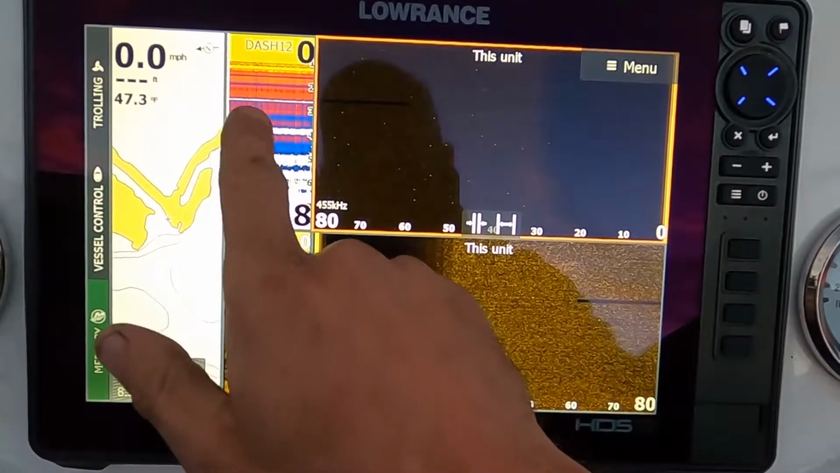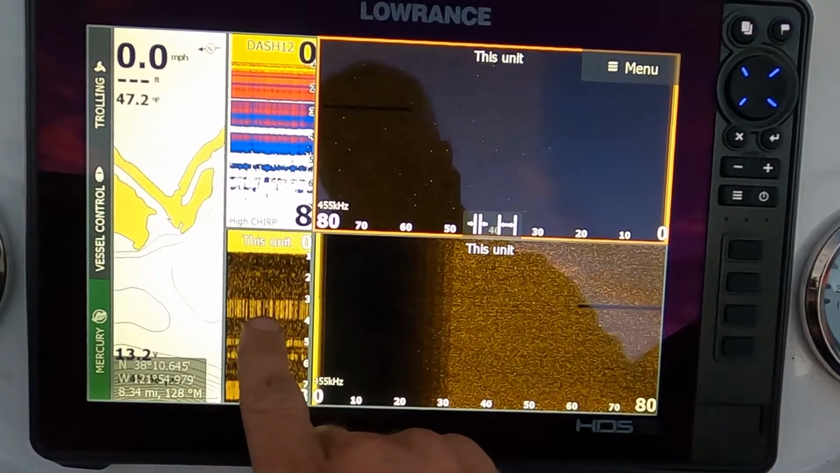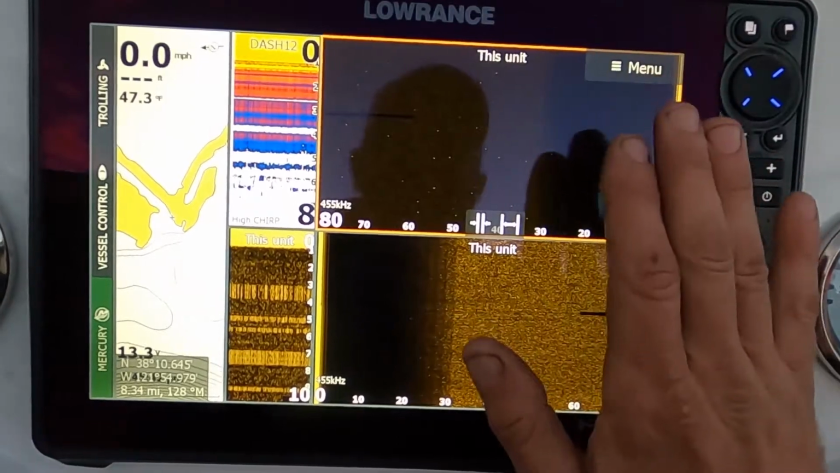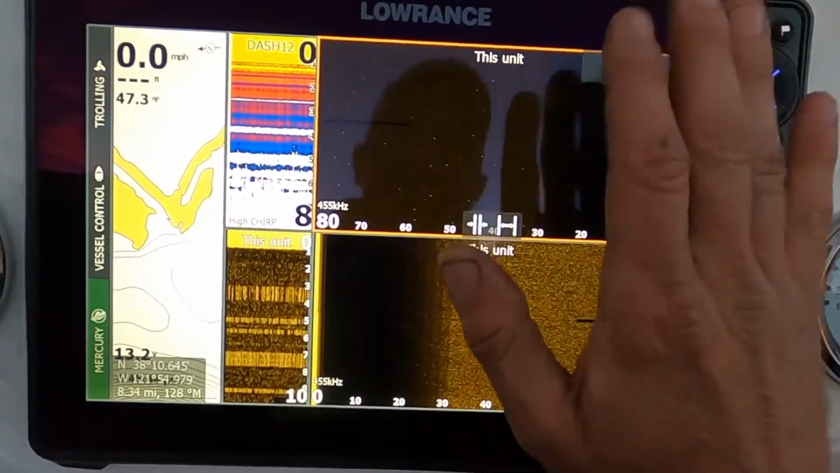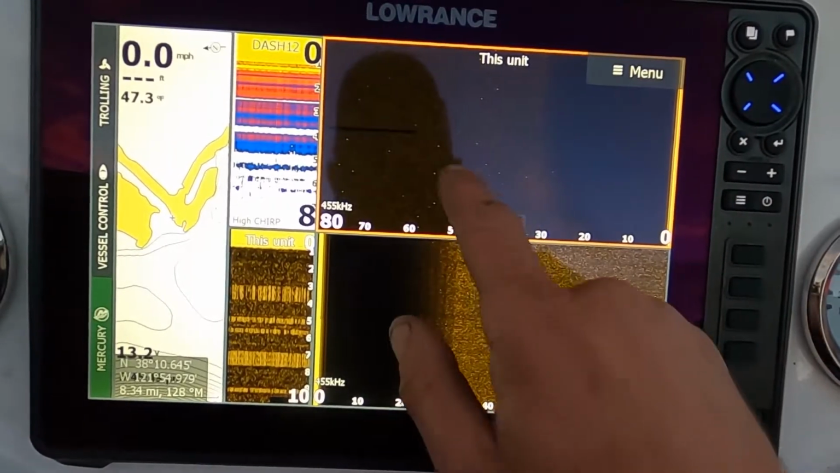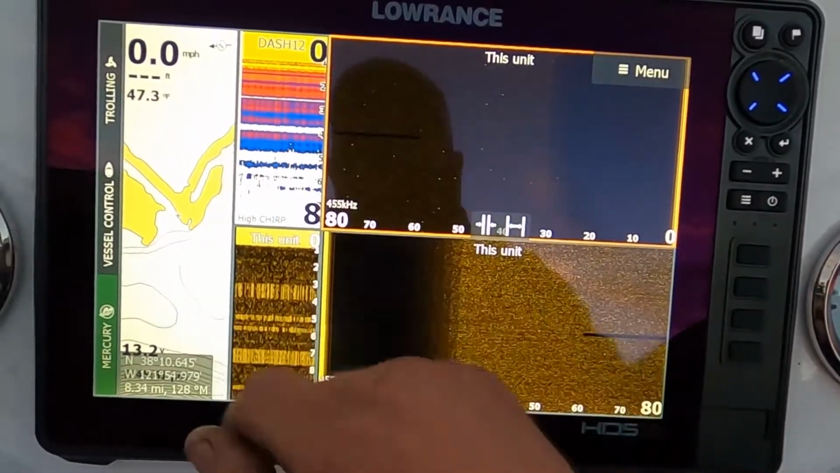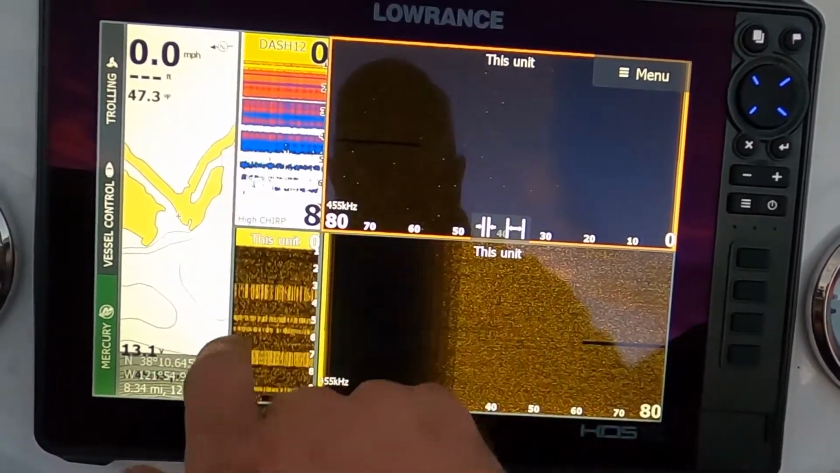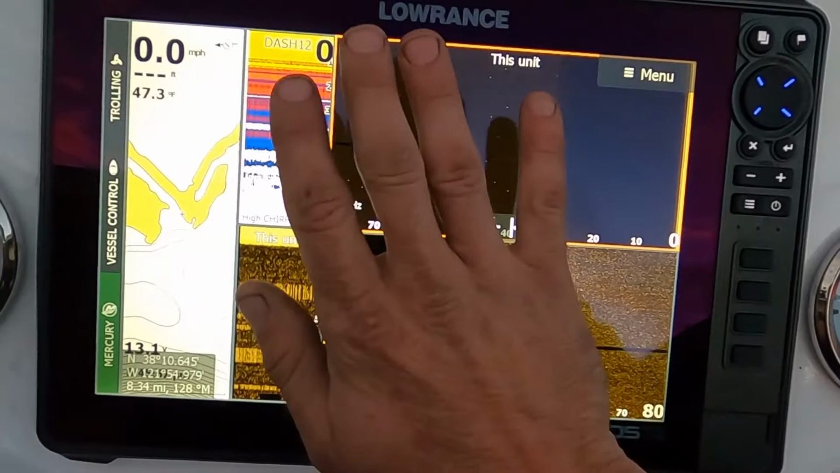Then you got 2D, down scan, and then again I have GPS on the left hand side. I went with a 12-inch because 12-inch is the first size that lets you do 5 screens. You'll see in the front, the 9-inch will only let you do basically these 4, or a combination. You can only do 4 screens.